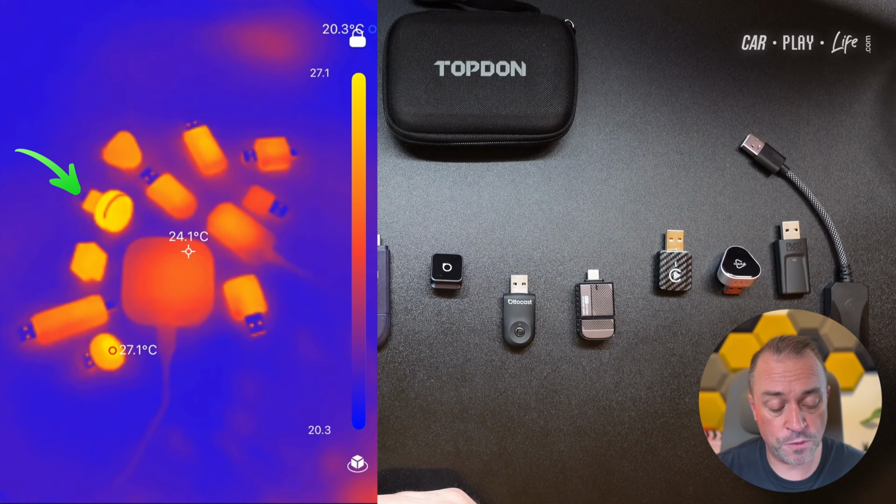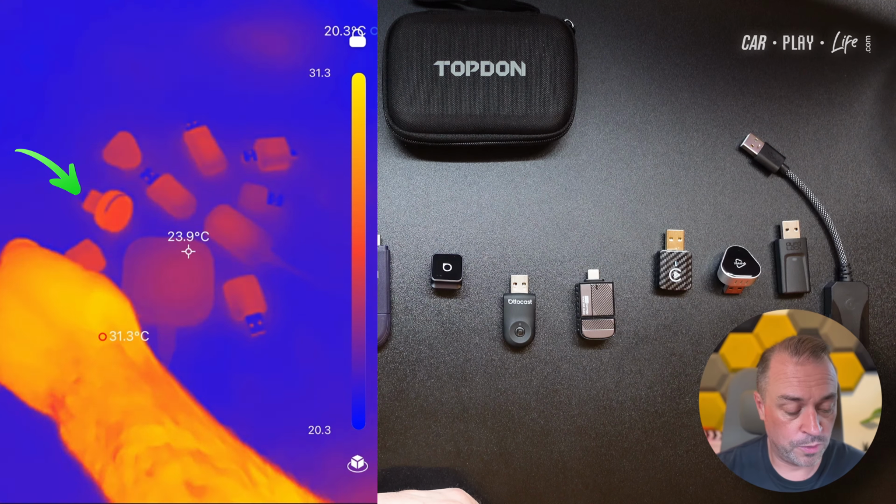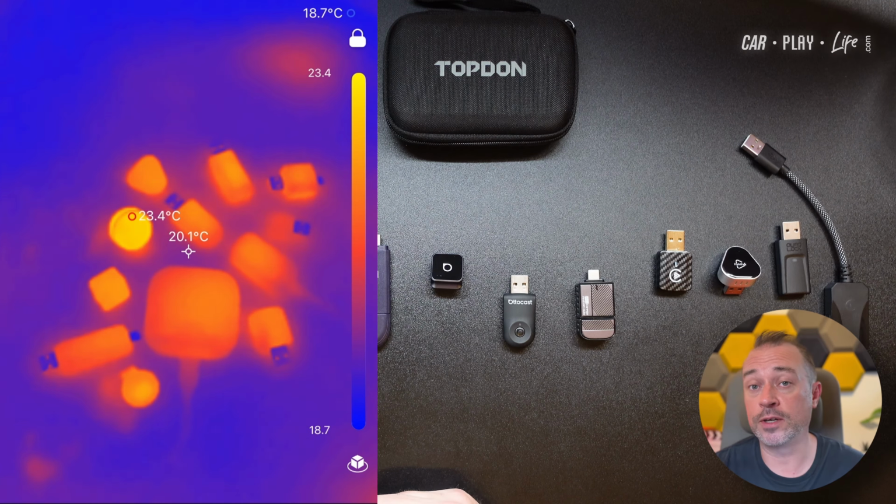Brooks U2. Both of these adapters took a long time to cool down, which is a surprise considering the thermal materials that they use, the glass and the aluminium. That was a big surprise to me. I thought they would cool down the fastest, but they retained the heat the longest over all the other adapters that contain plastic casing. So that was a really big surprise for me.